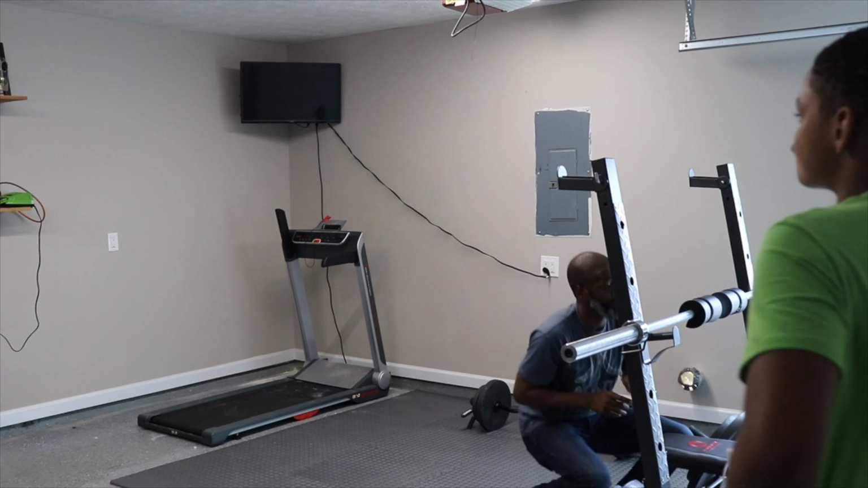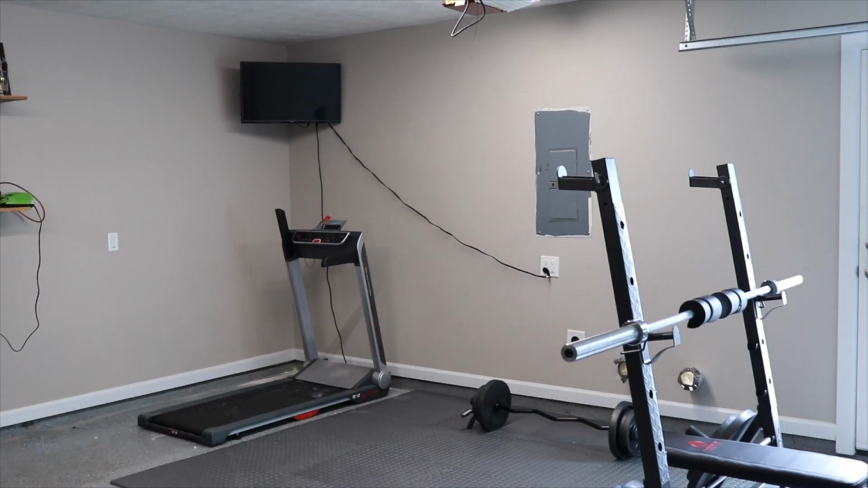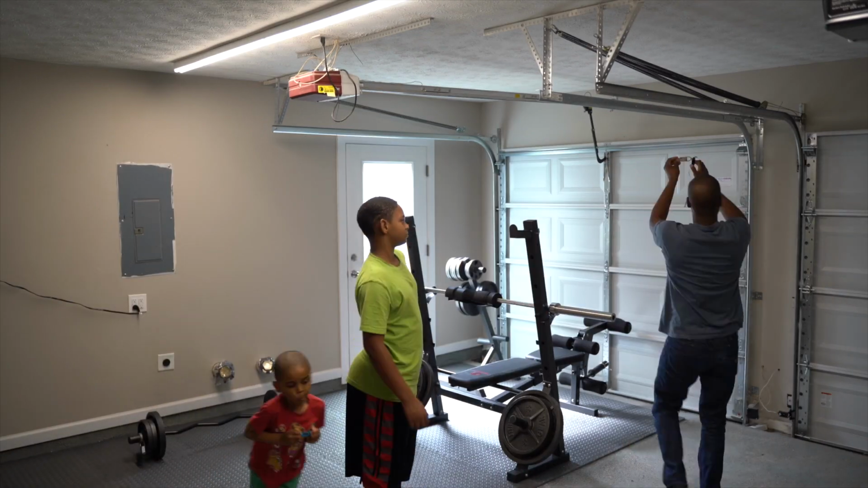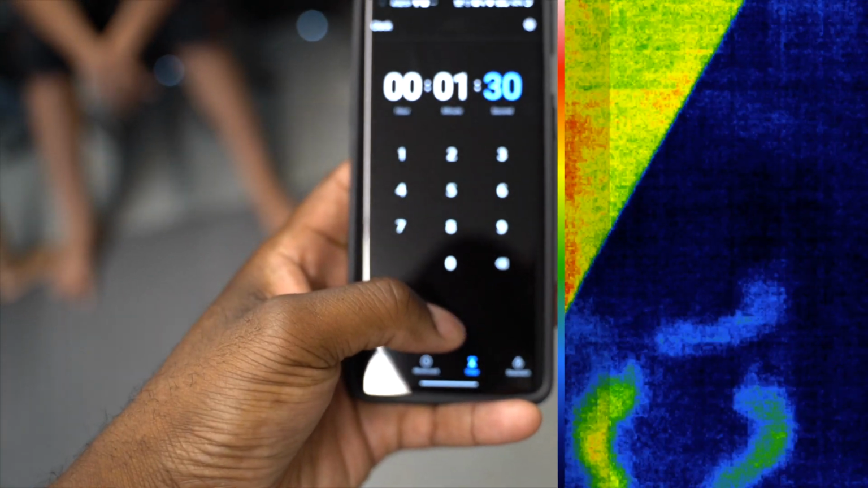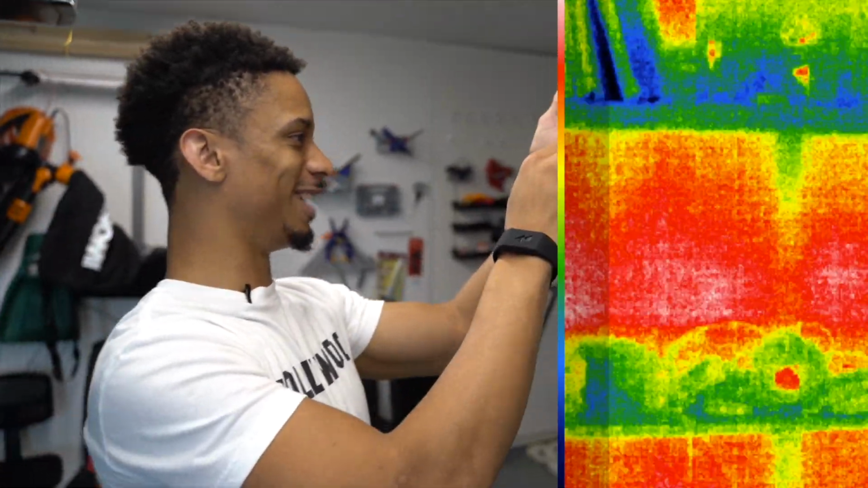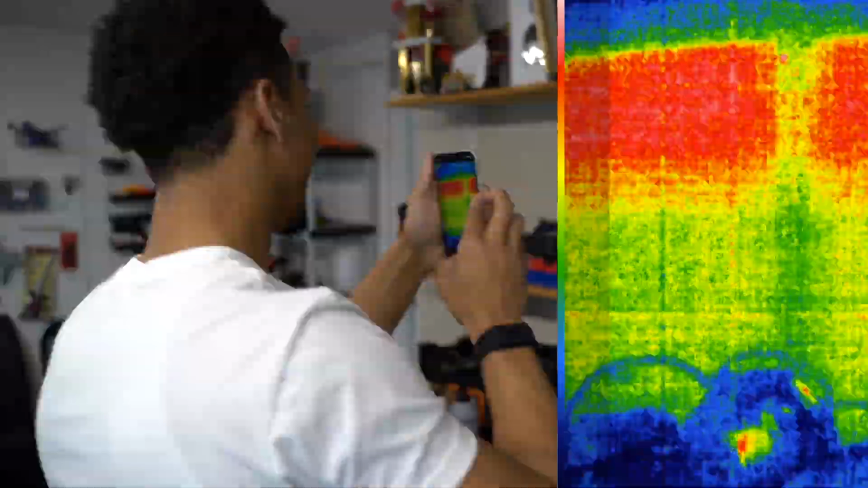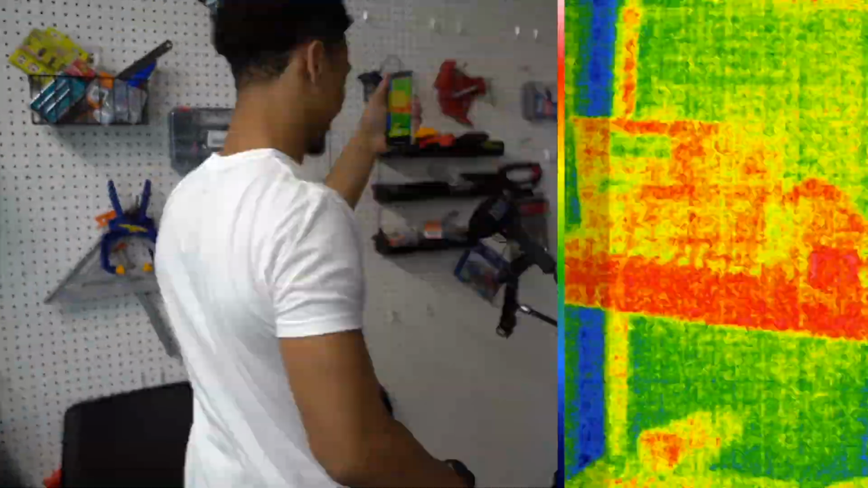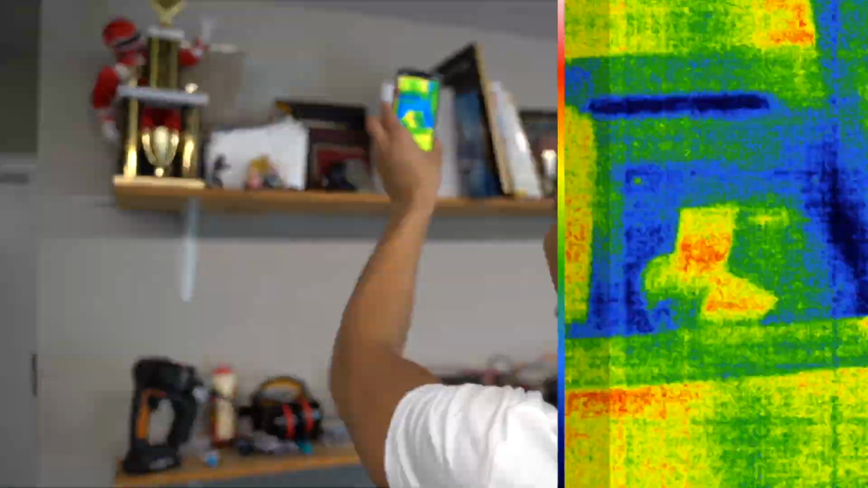So I'm gonna save you all the trouble. The original experiment was supposed to be in the garage, and I was supposed to be able to find all the devices inside the garage, but it was a hot summer day, and almost the whole garage was lit up with red everywhere, so it was really hard to find anything. Ooh, that wall is burning right there. All right. And if the surrounding is hotter than the devices, then the devices wouldn't even pick up. So that was a pretty bad idea.